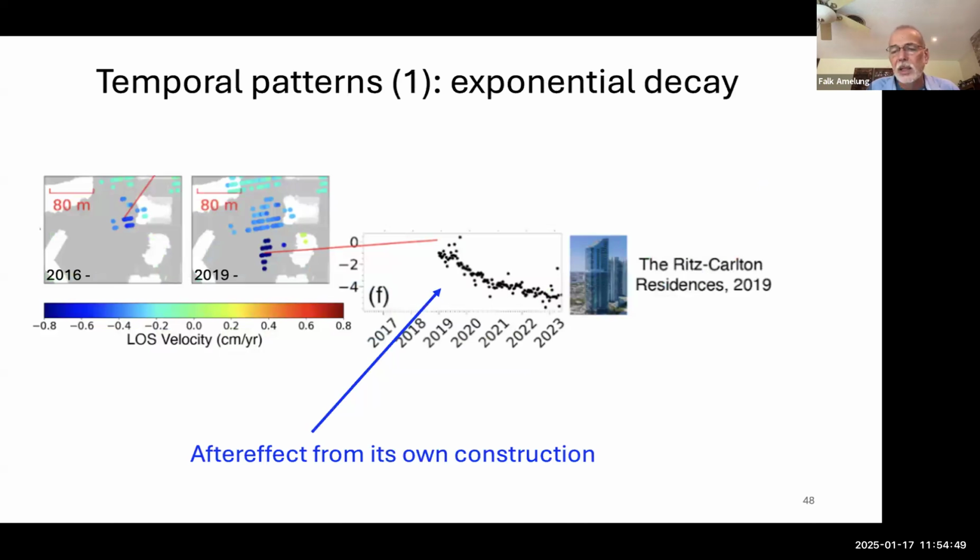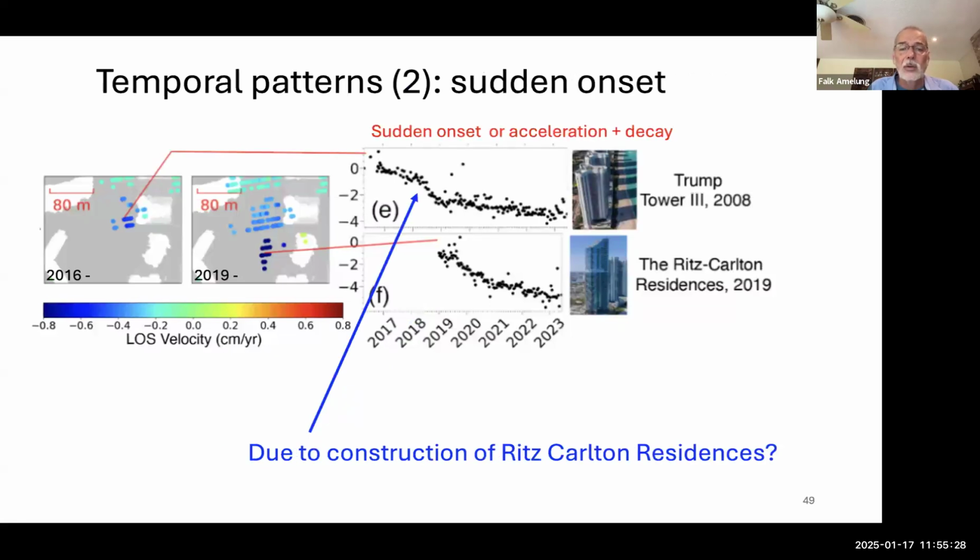The Ritz-Carlton Residences, for example, in Sunny Isles Beach, show a nicely exponential decay. That building was completed in 2019, so what we probably see is an after effect of its own construction. The geotechnical engineers say, well, this is a new building, you expect settlement during construction, and in the geotechnical reports it says for a couple of weeks after construction, but we see it for 5 years later. So an after effect of its own construction.